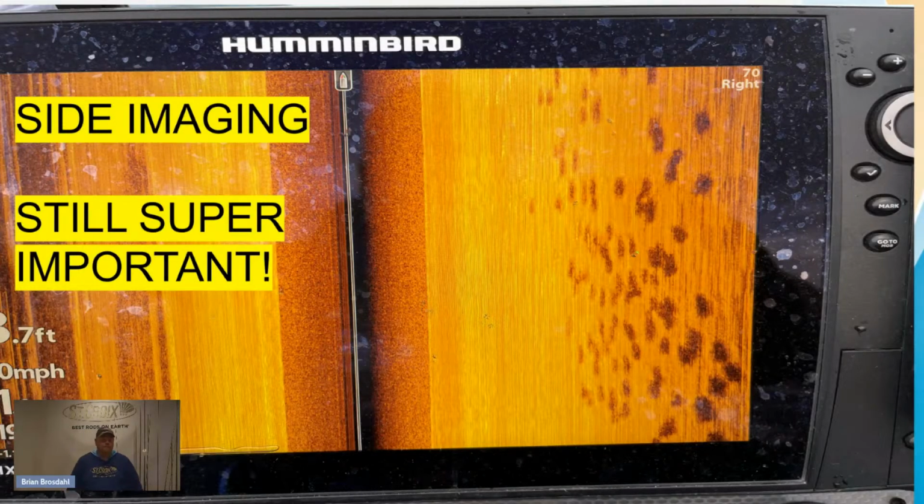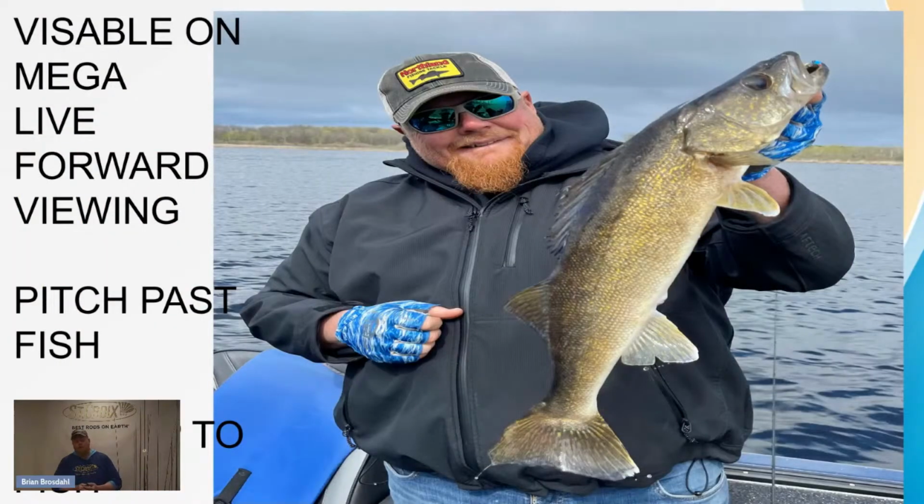So you can see it on forward viewing. So what I'll do is I'll tie stuff on here. There's all different renderings here that I've got. I will tie stuff on here, and I can see it on forward viewing. You can see your leech, but objects on your drop shot help you see it. Beads, pill floats, even sequins.